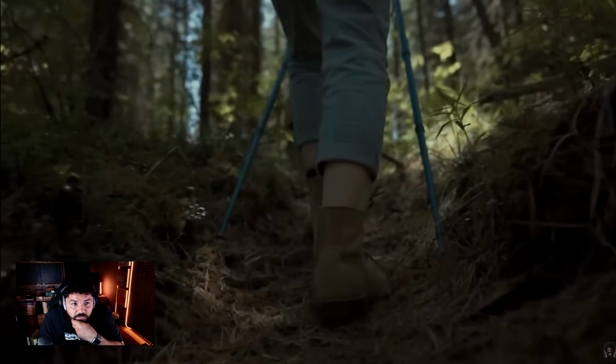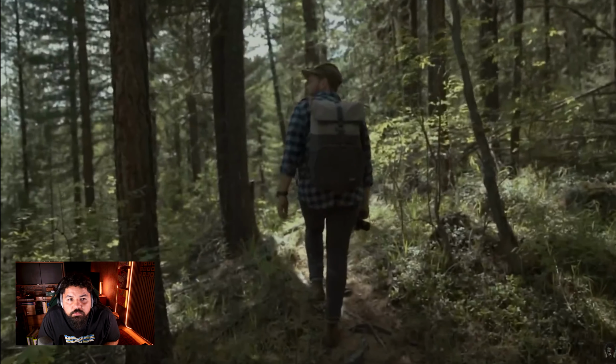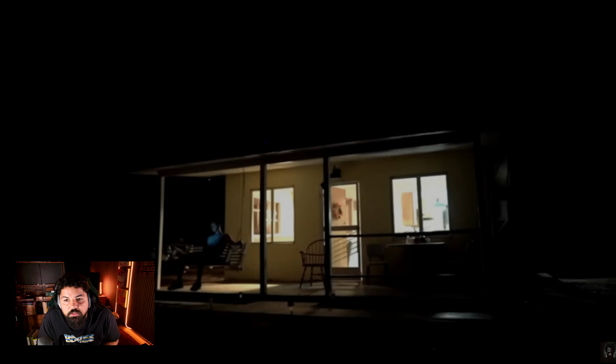Let's look at some convincing evidence captured by a lone hiker. The man was out alone, enjoying a long hike through the local forest. During his hike, he took various photos of the landscape, really soaking in the beauty of nature around him. But when he got home that night and looked through the pictures, one of them stood out, and not for a good reason.